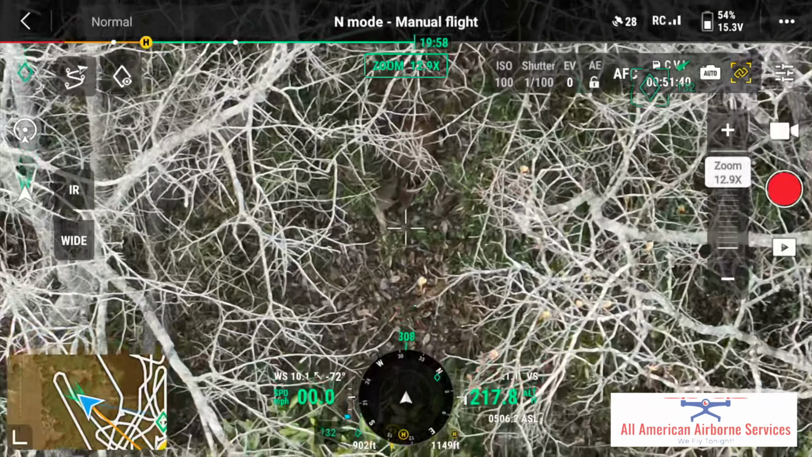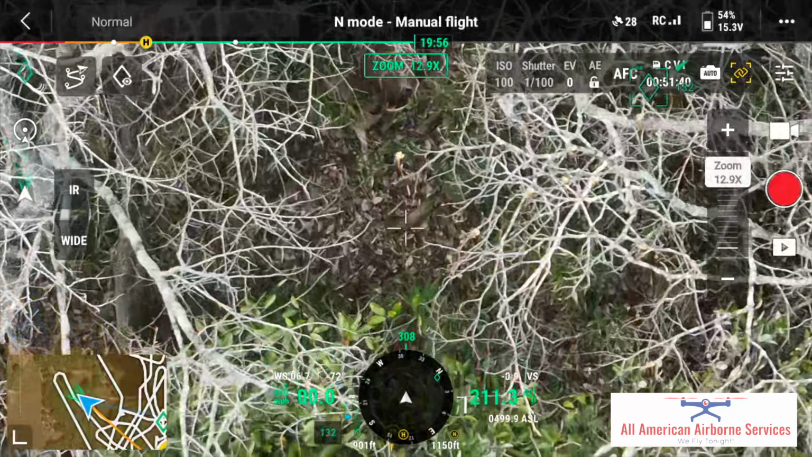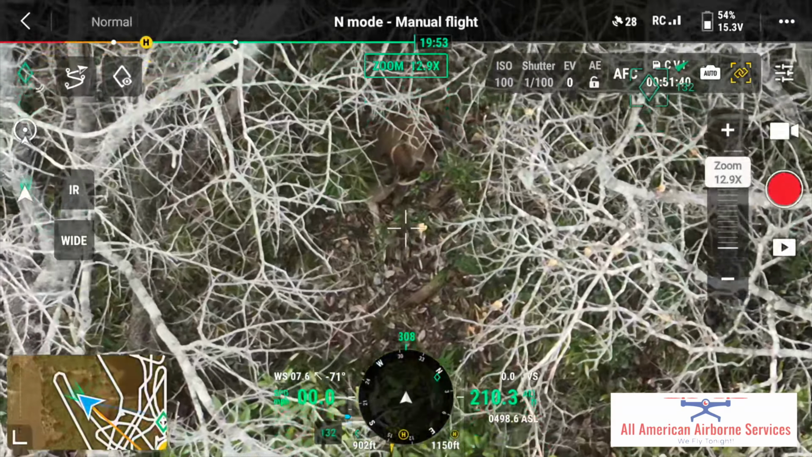If there was any logging, I swear that was the loggers, because they knew all the logging roads and all what was going on.